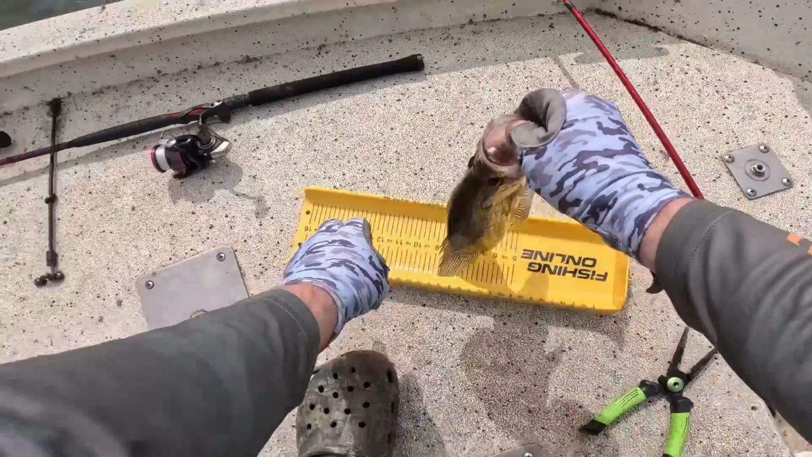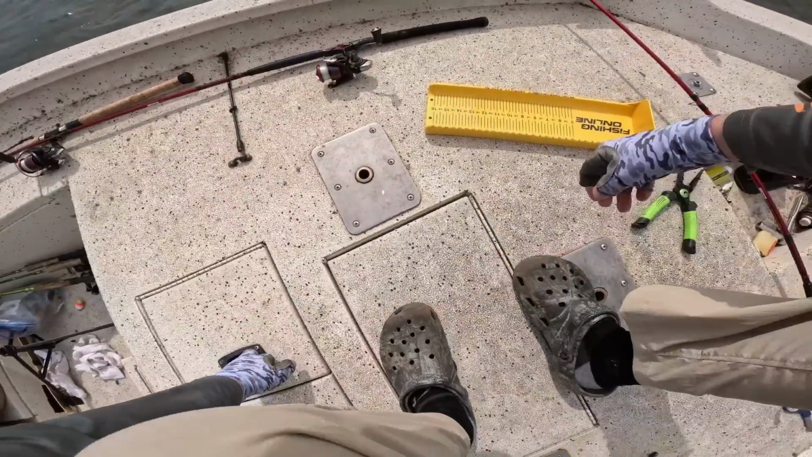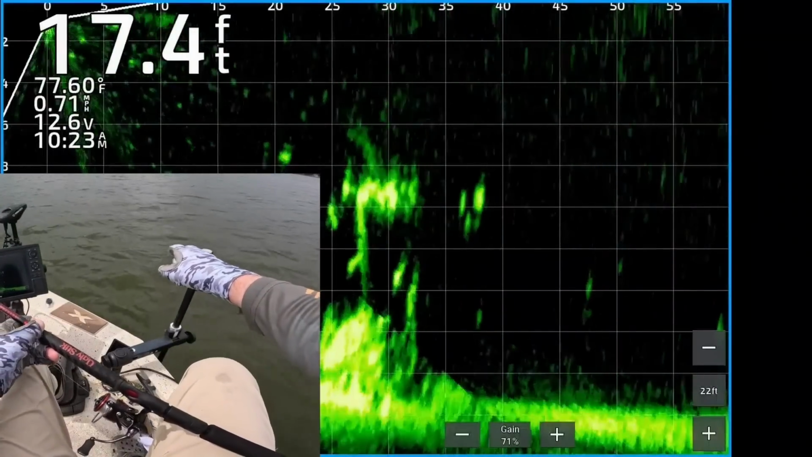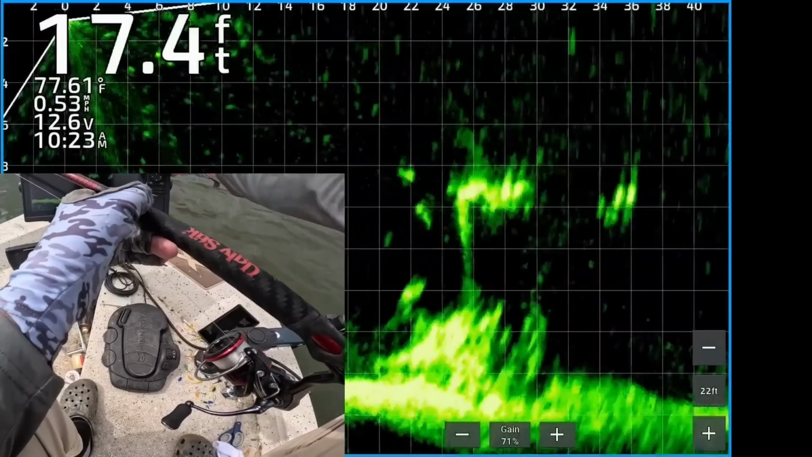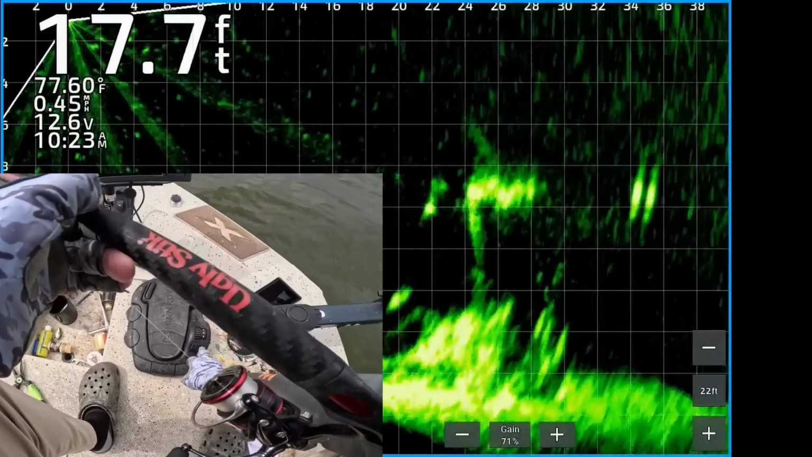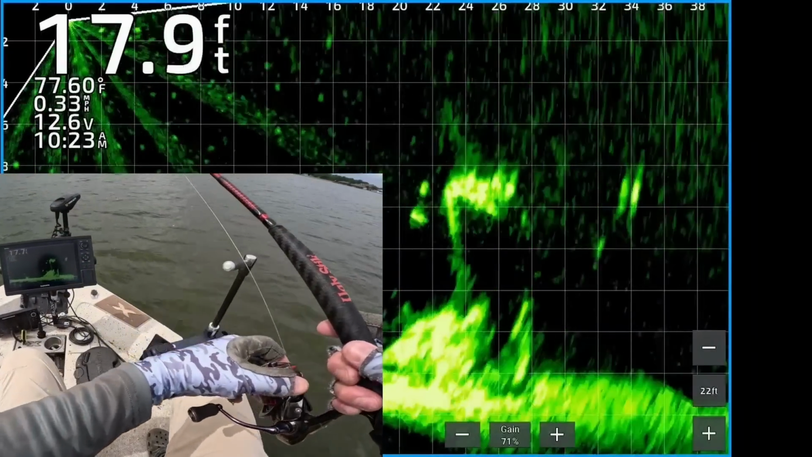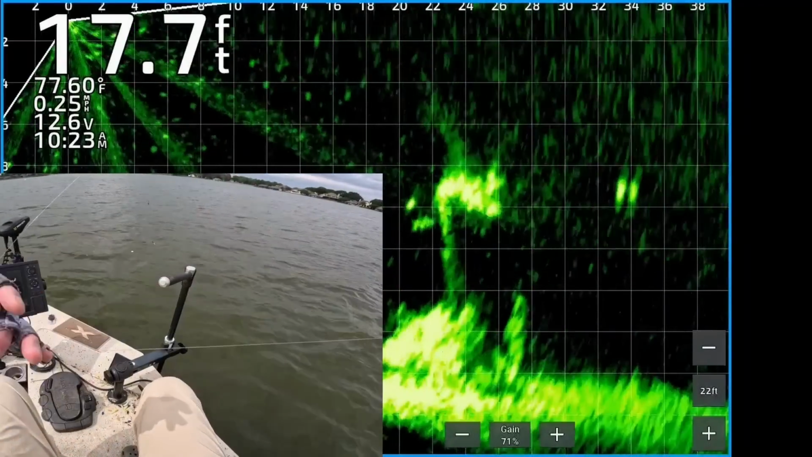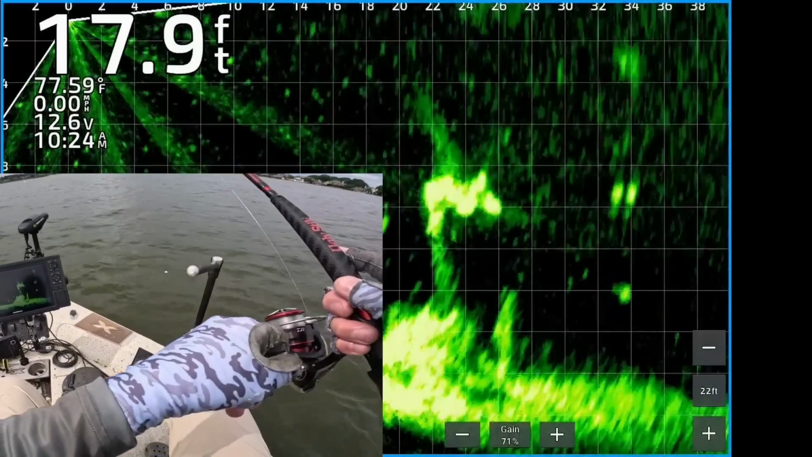Another 12 and a half inch black crappie. Keeper. Get in there, dude. Okay, these are some fish on that same treetop. I'm going to shorten up my forward range so I can get better definition. And that's a nice looking group of fish, 23 or 24 feet away from the boat.